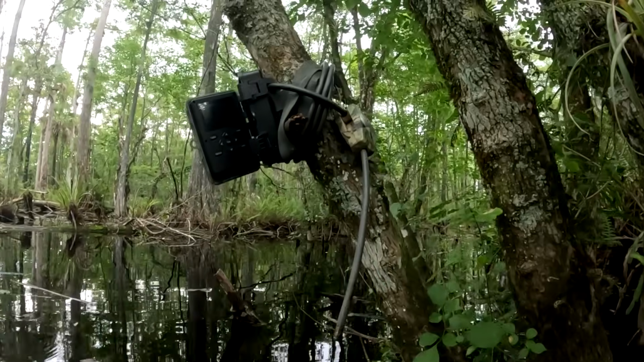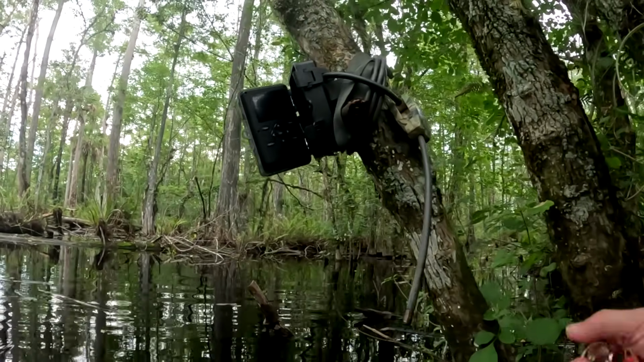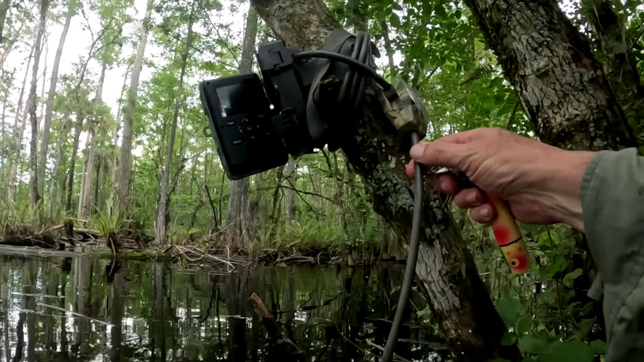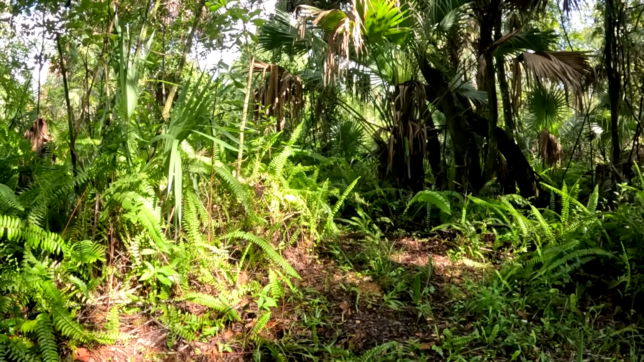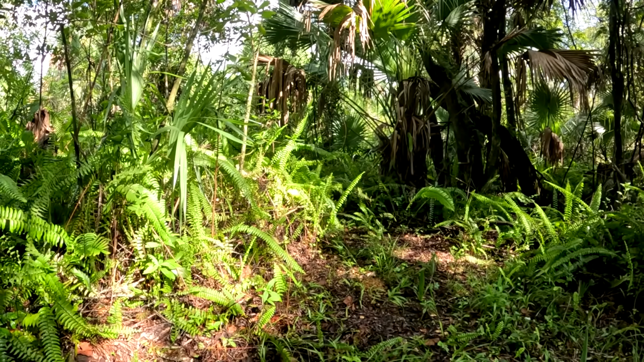So I am going to go ahead and move this camera. I'm going to set it over on Brokeback Trail, get it a little closer to where I'm at so I don't have to walk out here again. So I'll move this camera to Brokeback Trail. Well, that was a pretty good spot. I only put in a few of those hog videos. You can imagine how many I had of those hogs wallowing around and sleeping in front of my camera.